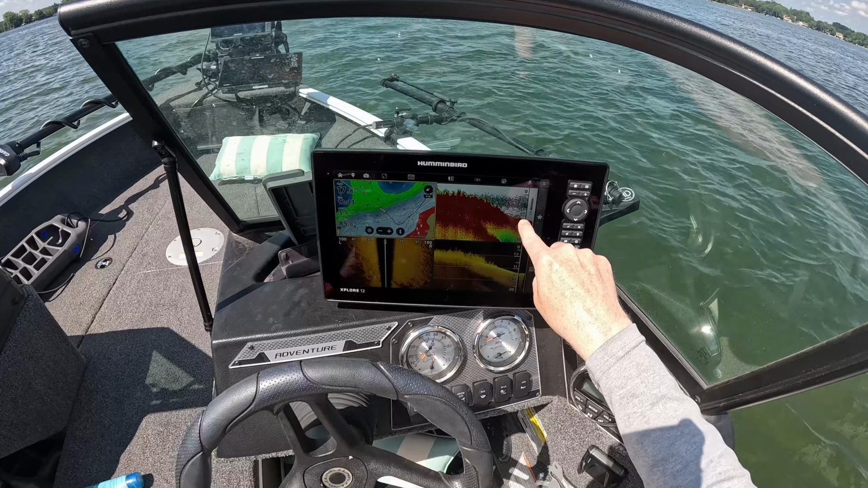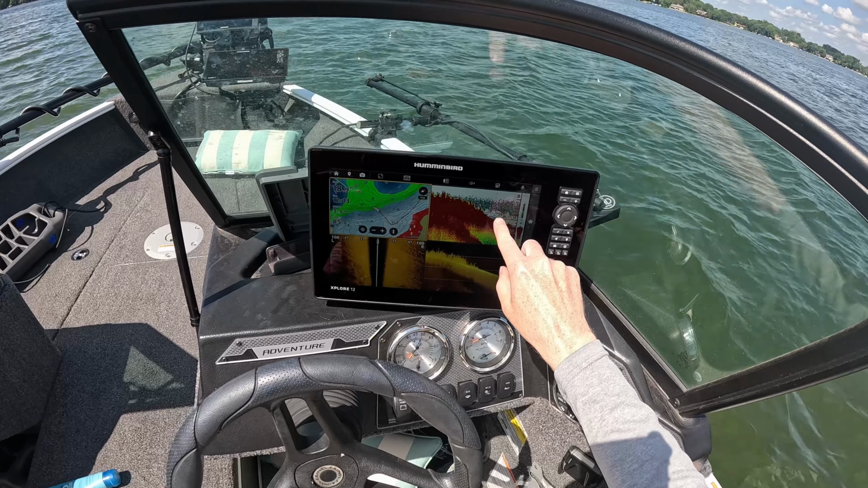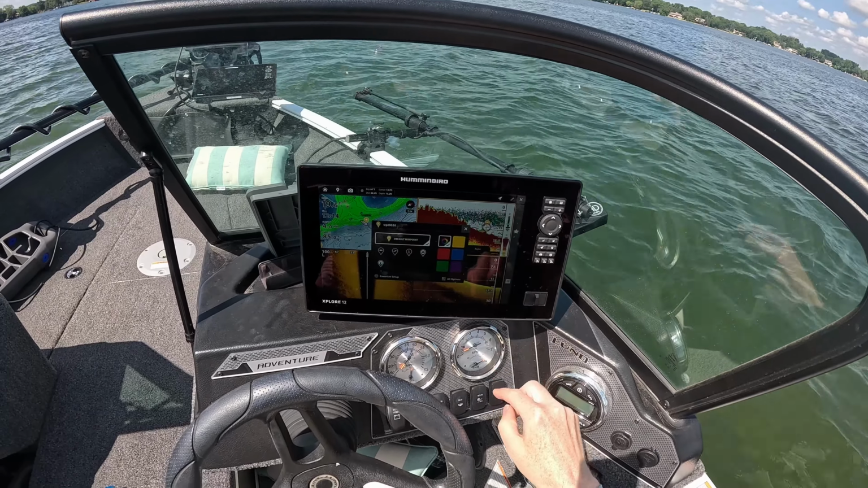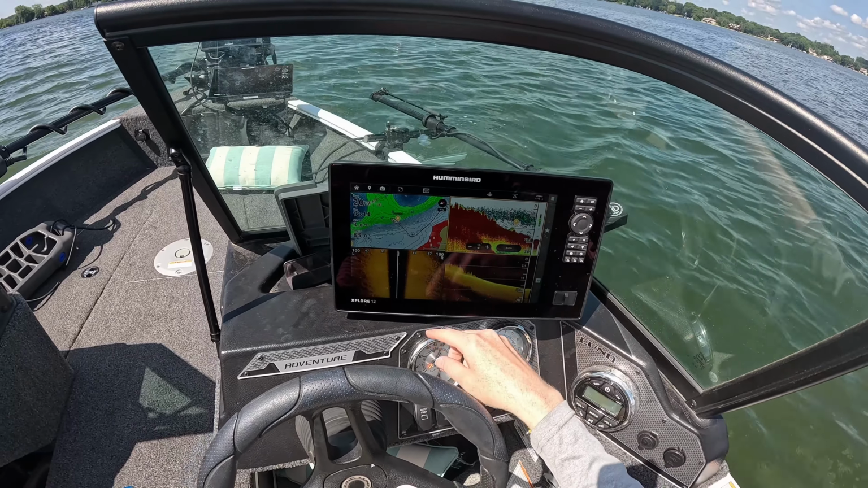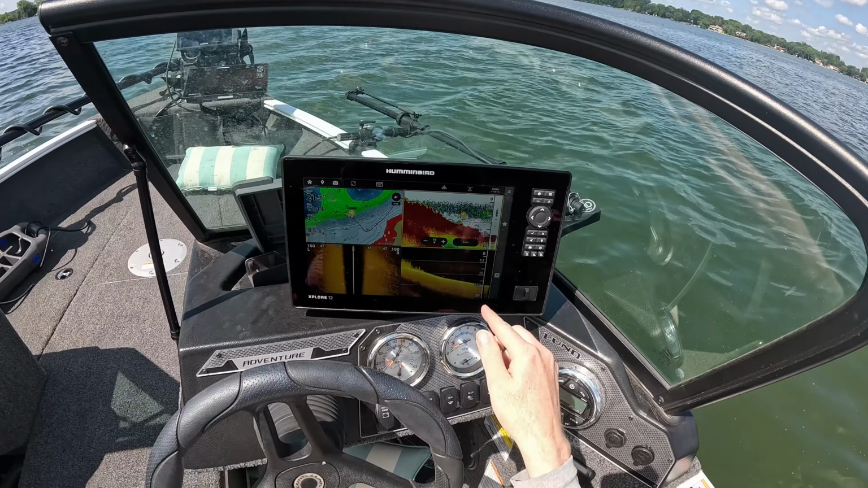Oh, there's fish. See that? Right on that edge? Well, they might, but it's like right under this mess of... Yeah. See that? Those are all fish.